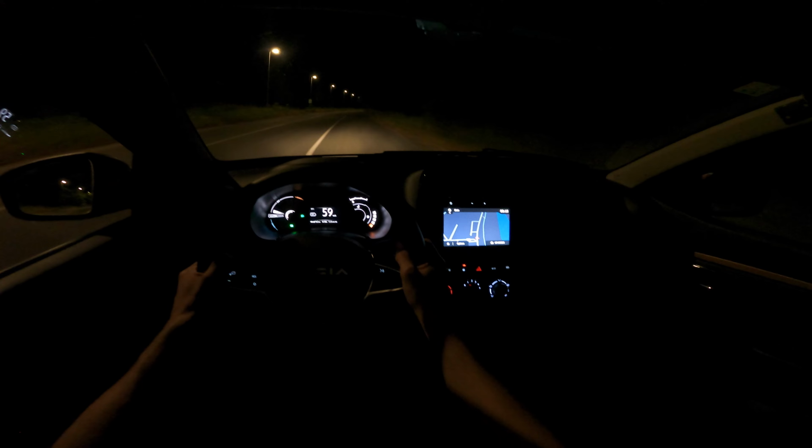Now here's the key. It's a physical key. I think this is the only electric car with a physical key. You have the unlock. I left the LEDs inside on because you can't turn them on until you start the car. So let me just do a little walk around.